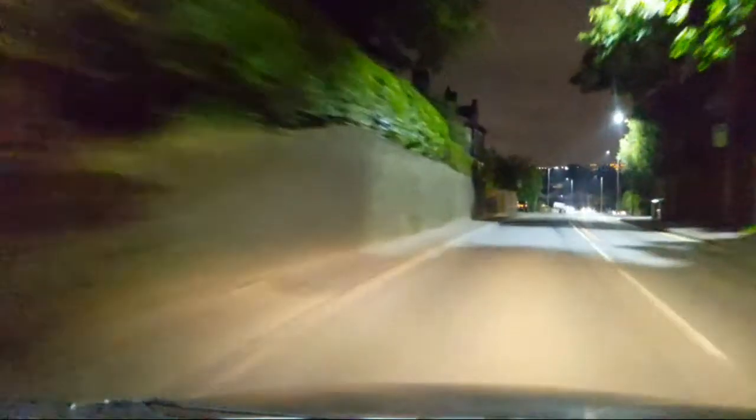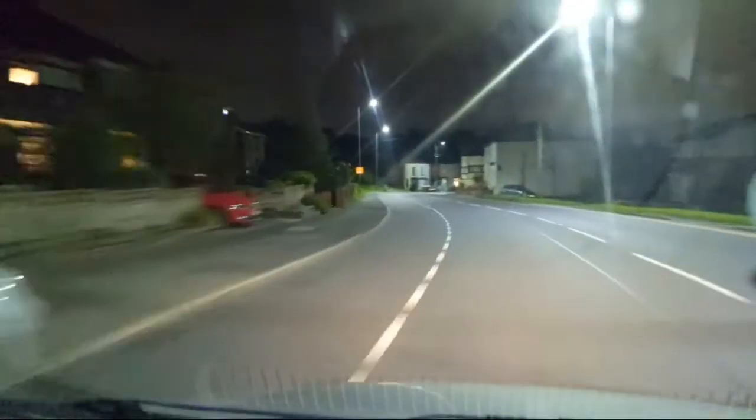This is a bit where we're in 5th gear at the minute, but we drop down to 3rd. Slowly release the clutch. The car takes over and it holds us at 30 mile an hour all the way down. There's no one behind me, no one in front of me. So no brakes, just drop it into 3rd gear and roll down. Ambulance, get on your side of the bloody road. Jesus. We're still at 30.